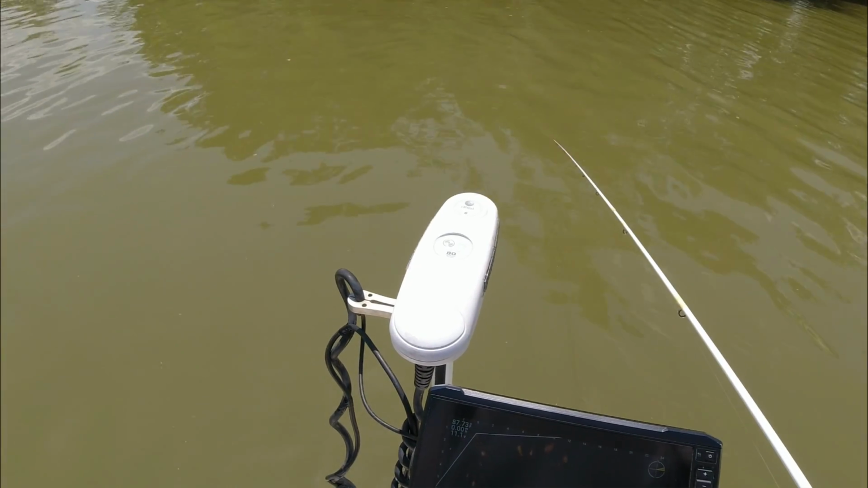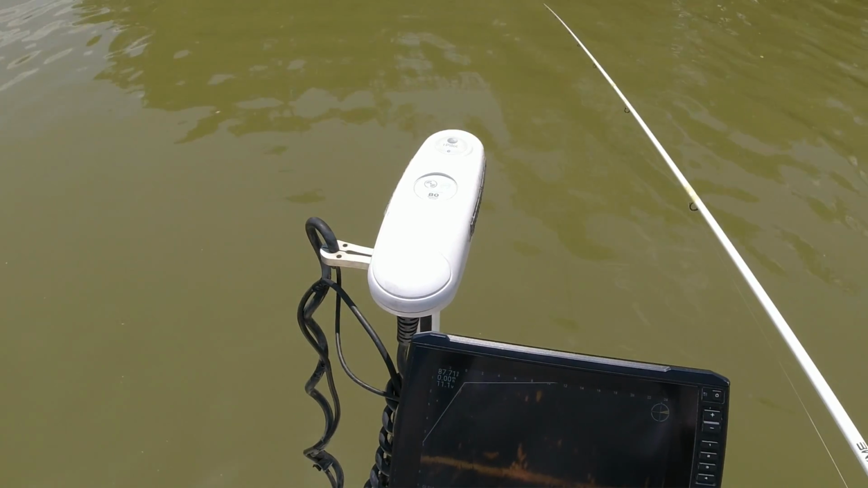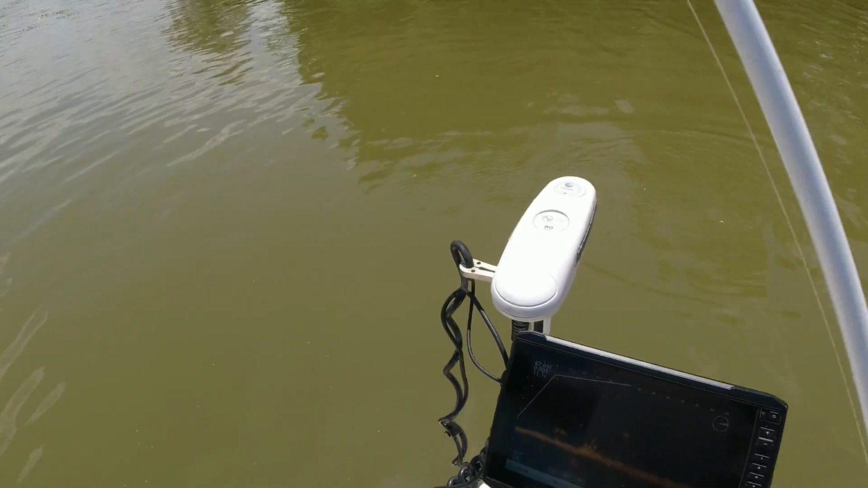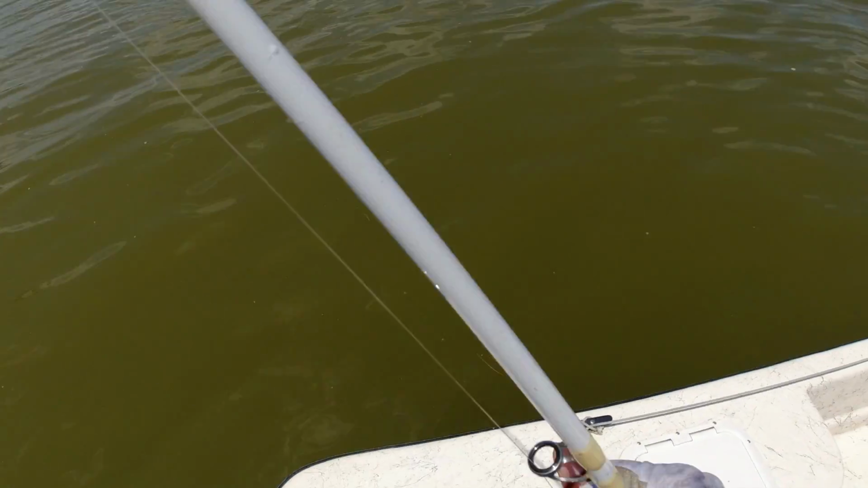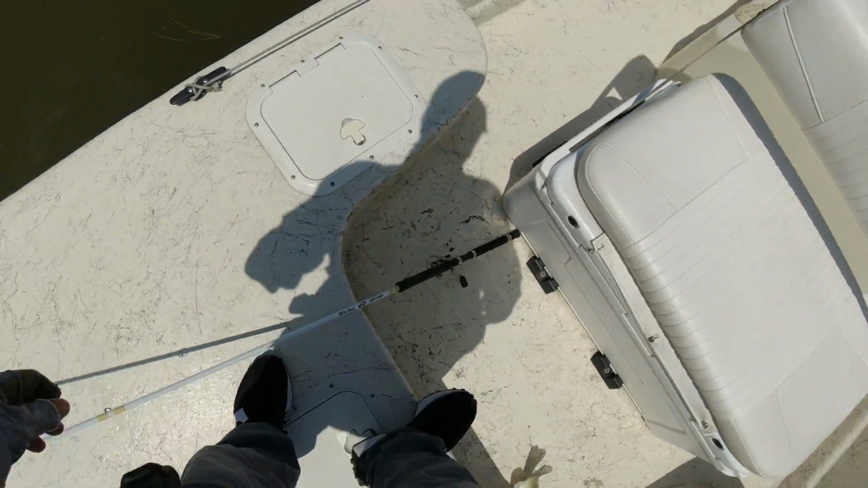I don't know if he took off. I don't even see him anymore. Nope, there he is. Come on, come on. There you go, buddy. You look a lot bigger than that on Livescope, but hey, good solid keeper in it. Anyway, I don't need you out the boat. I'm not gonna kick you out the boat. I'm gonna kick you in the boat.